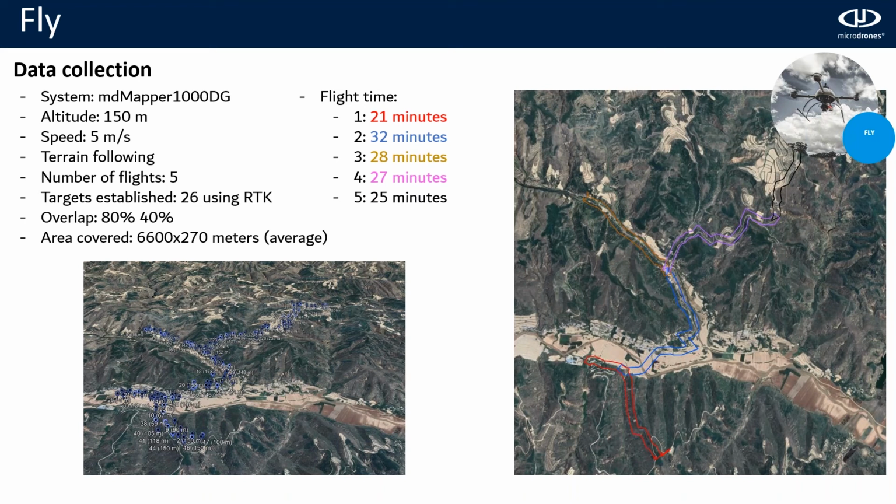And here you have the flight time for each flight. As you can see, all of them are below 37 minutes. This is because the pilot always needs a buffer time in case of an emergency. And by the way, the air is thinner, so the flight needs to be a little bit more conservative.